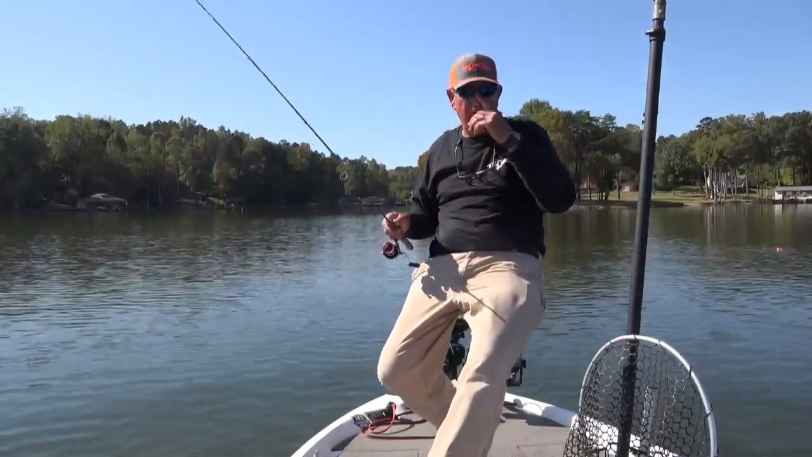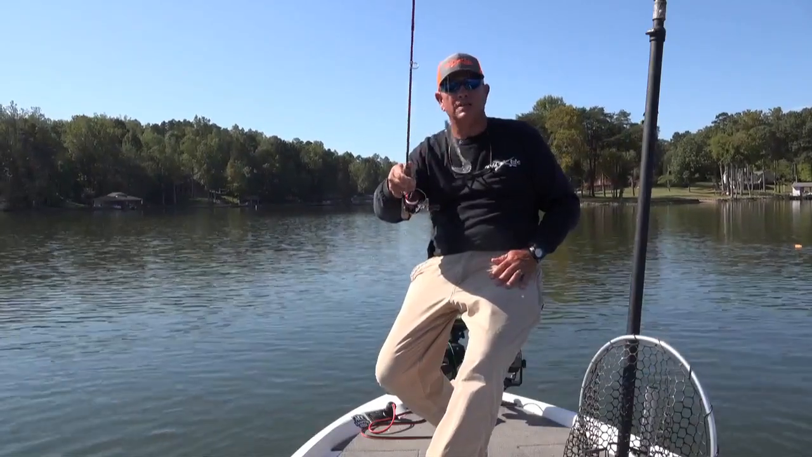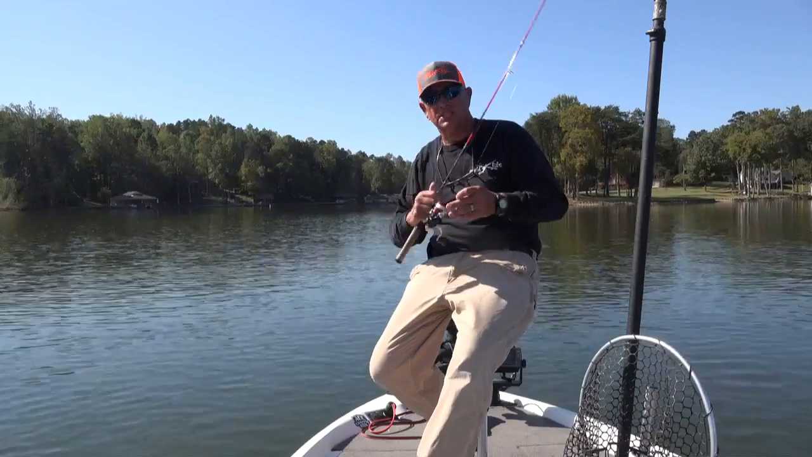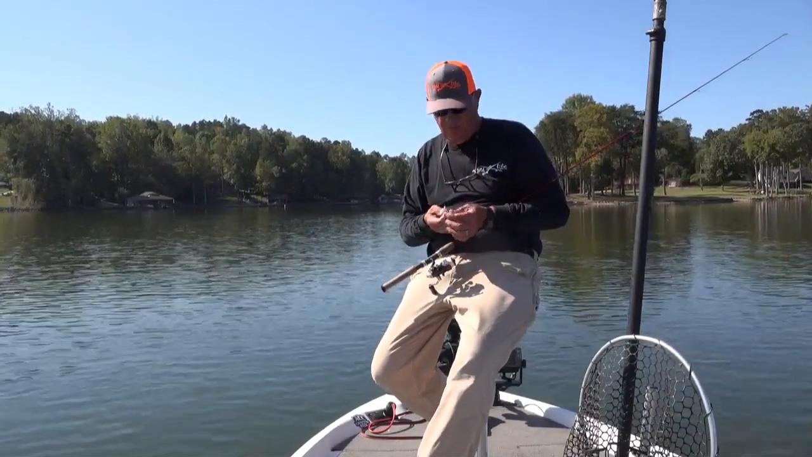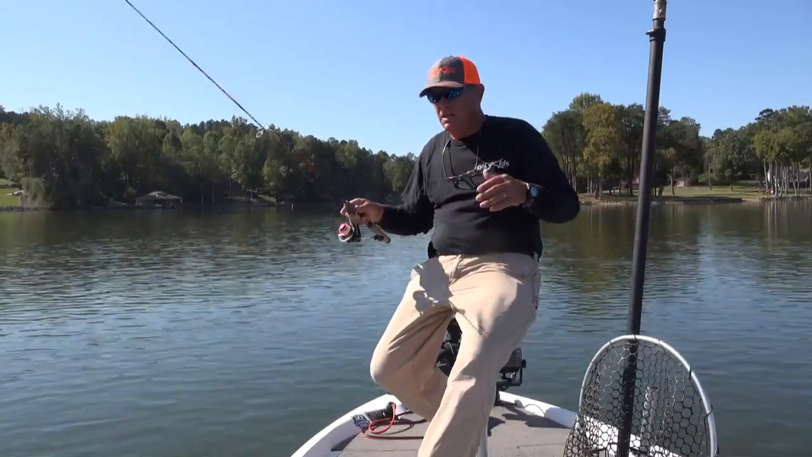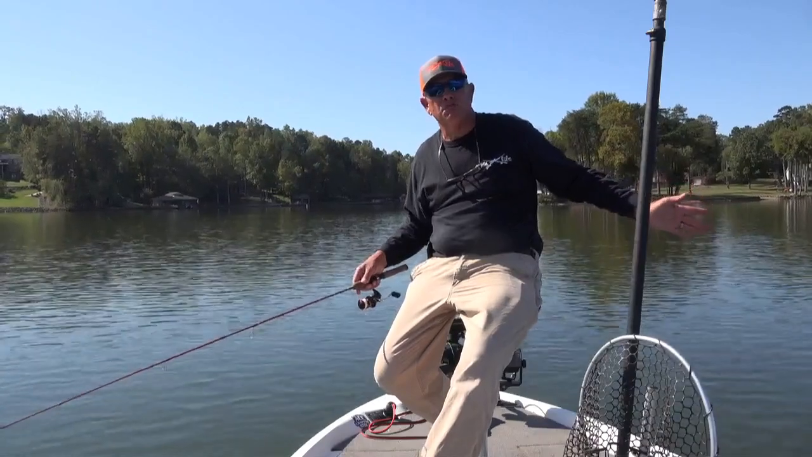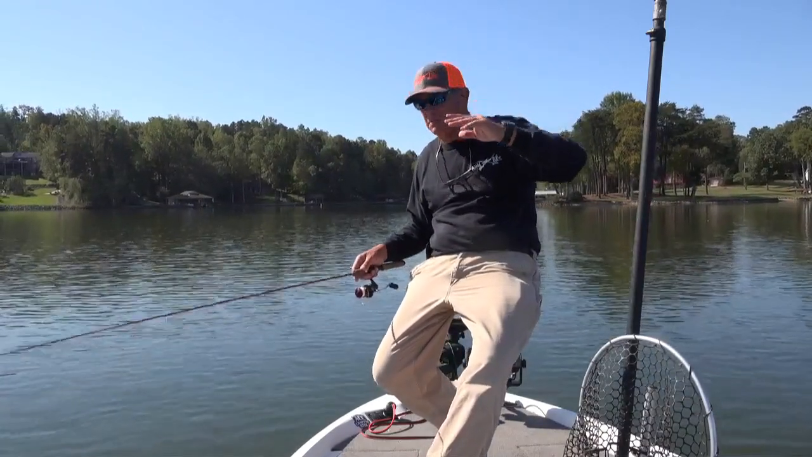Okay, so I threw the buoy out, and I am going to throw, that is just a shad color. I think that is a 1/16 ounce jig head. Really prefer an 1/8. So there's no wind really blowing, and you just saw me catch a few fish on this hump. Like I said, the fish are up in the water column.